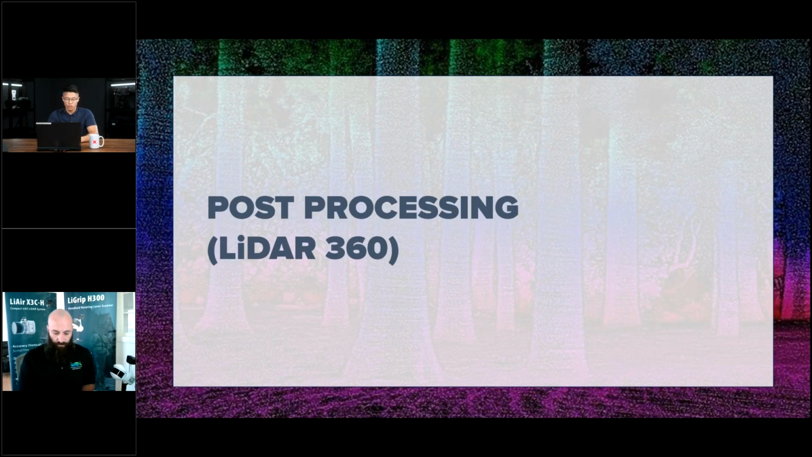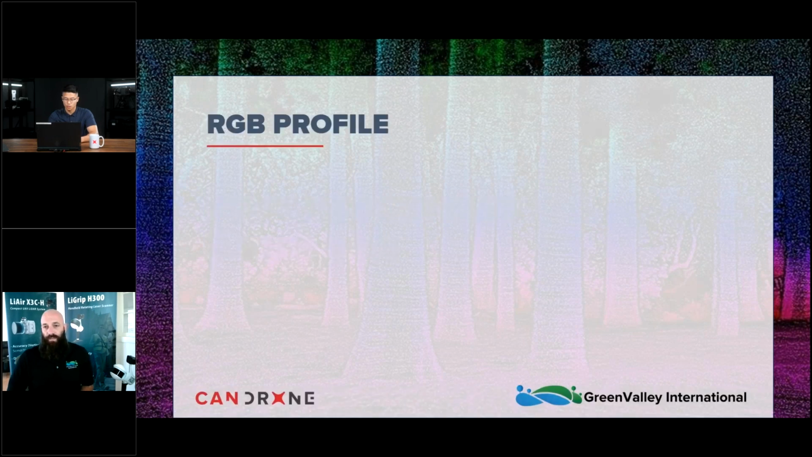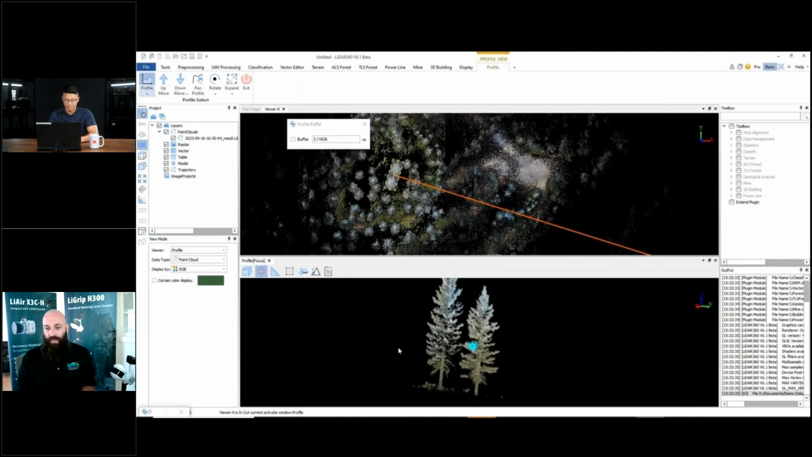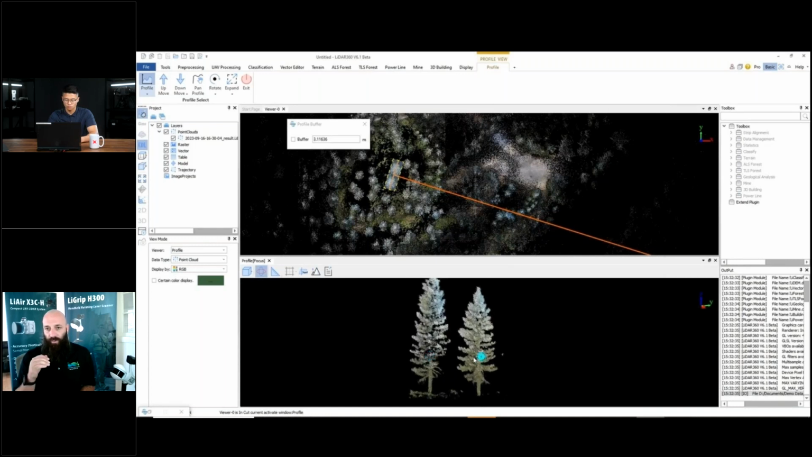Now, transitioning to post-processing. Yeah, so we're going to highlight post-processing. So we already did our pre-processing in LiFuser. Now we're seeing a profile view of LiDAR 360 and this TLS collected data set. From the side, you can see the quality of data that we're receiving when we reach it at a ground level.